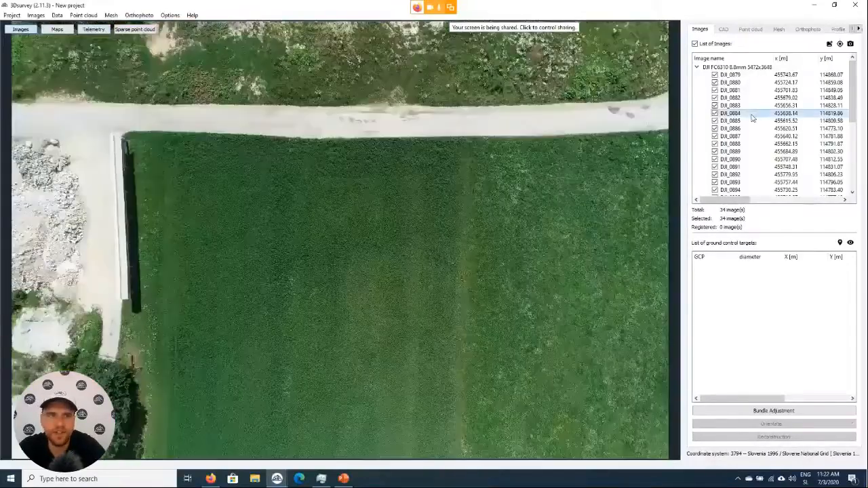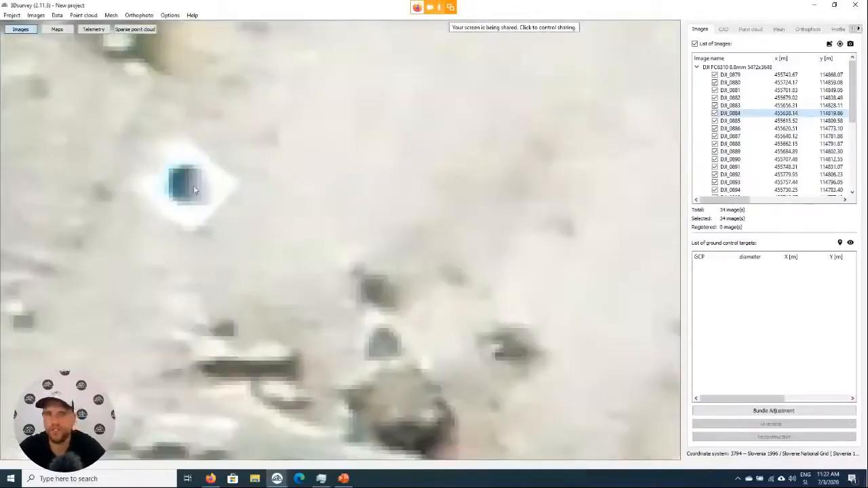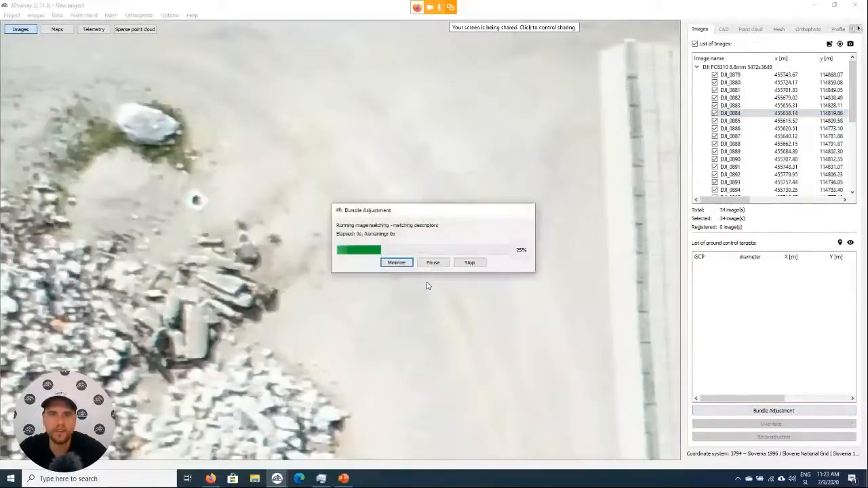Okay, before the flight, we placed around 10 ground control points out on the ground, and we measured them with the GPS. Now let's start the processing. As we said, first step is bundle adjustment. This one is completely automatic. We just press OK and we start processing.